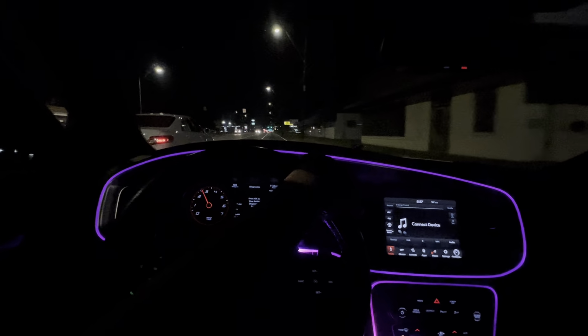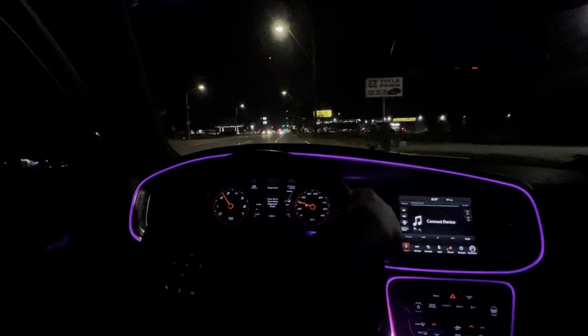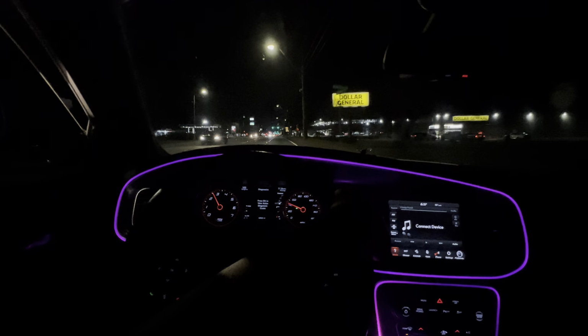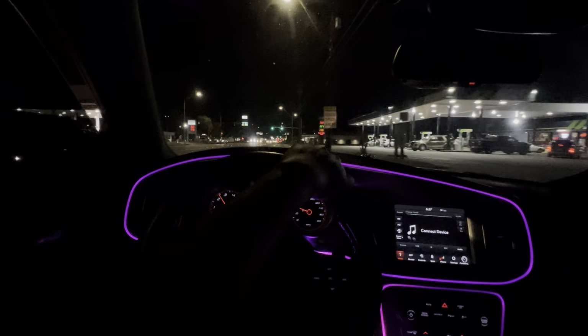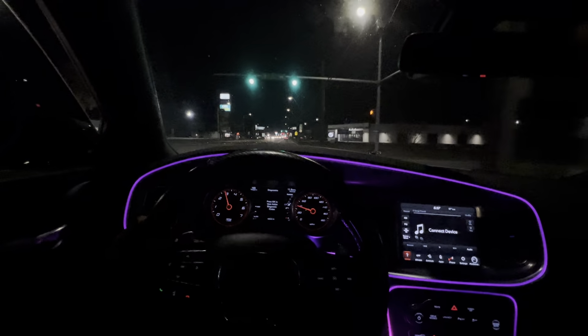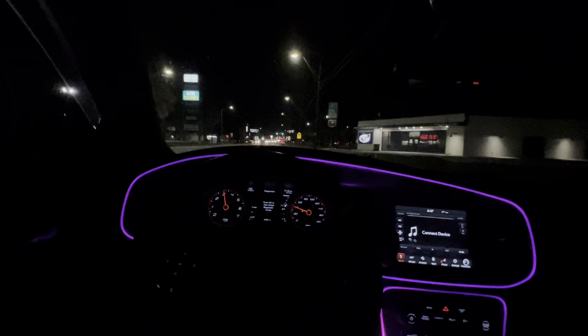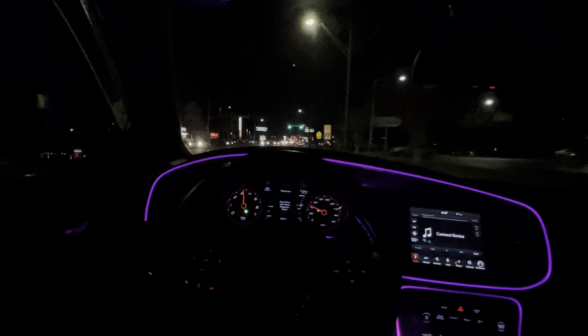Crossing the street, probably like, damn. It's a Charger drive with a gas cap open. That's insane. It's like it was a V6. That's insane, bro. I gotta tighten up, man.